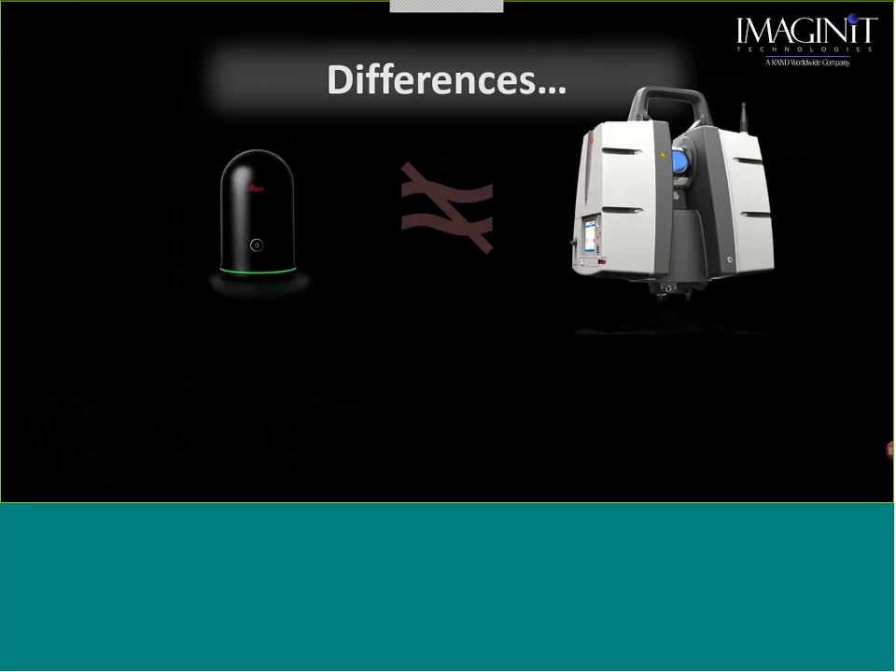The higher-end scanners collect 1 million points per second. Data is much larger. I can go much further distances. The point and purpose behind the BLK is to get into areas that I don't necessarily need to have that high of a quality of scan.